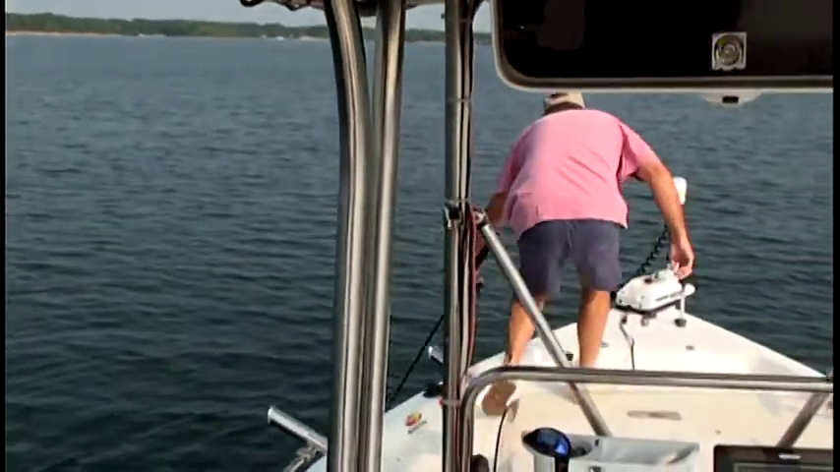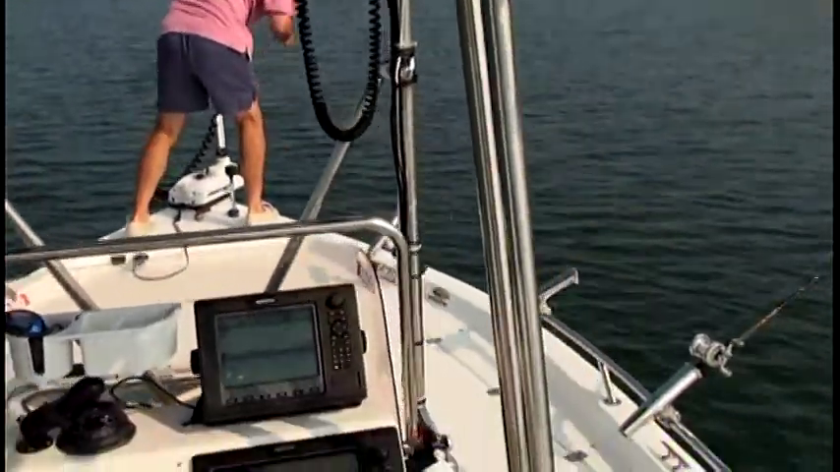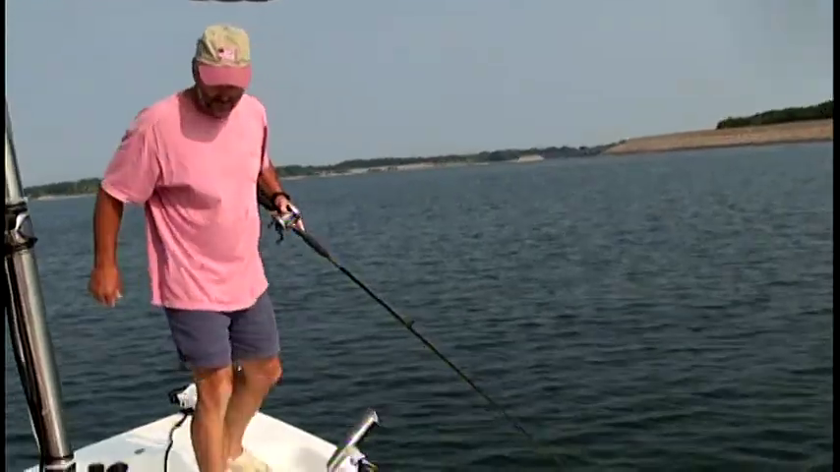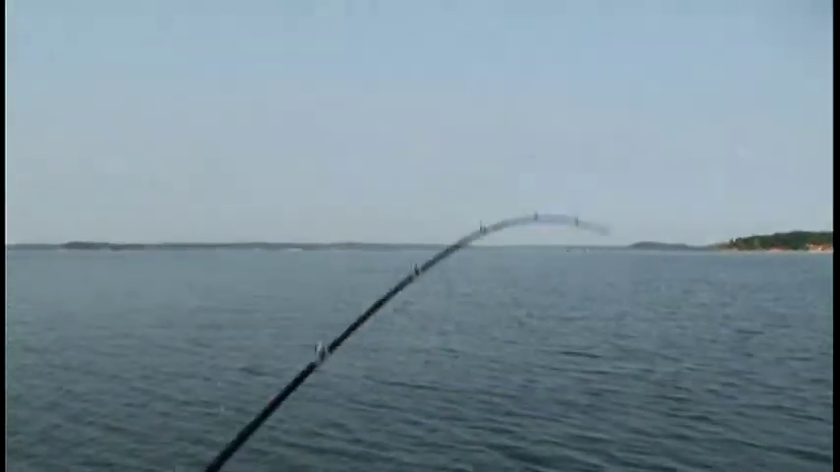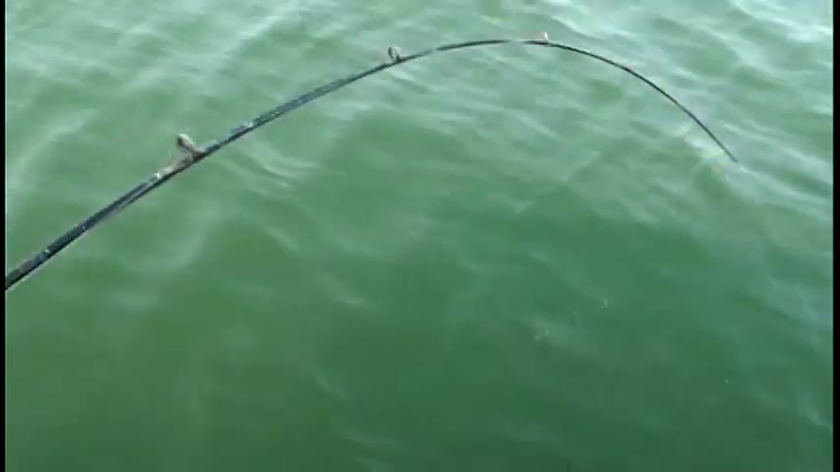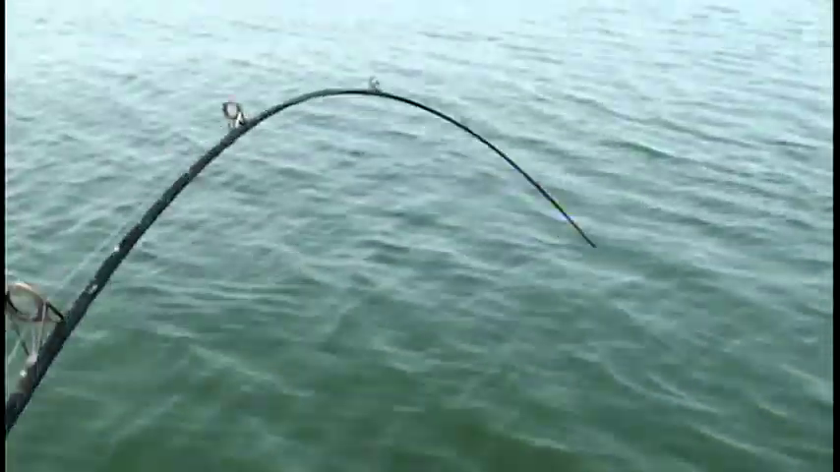What you got up front there, Greg? You got a fish on, huh? Oh, we got 3 over here, y'all. Yeah, 1 here. Going down. Hey, Greg, you know how to catch these fish or what?